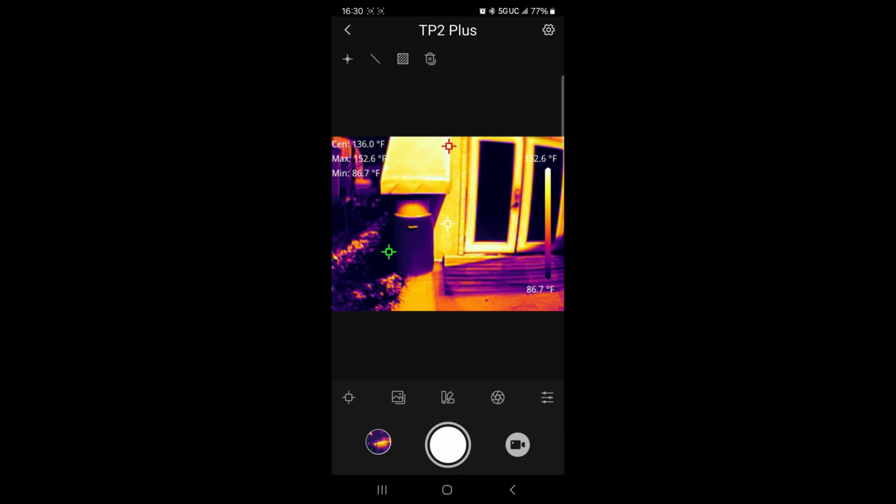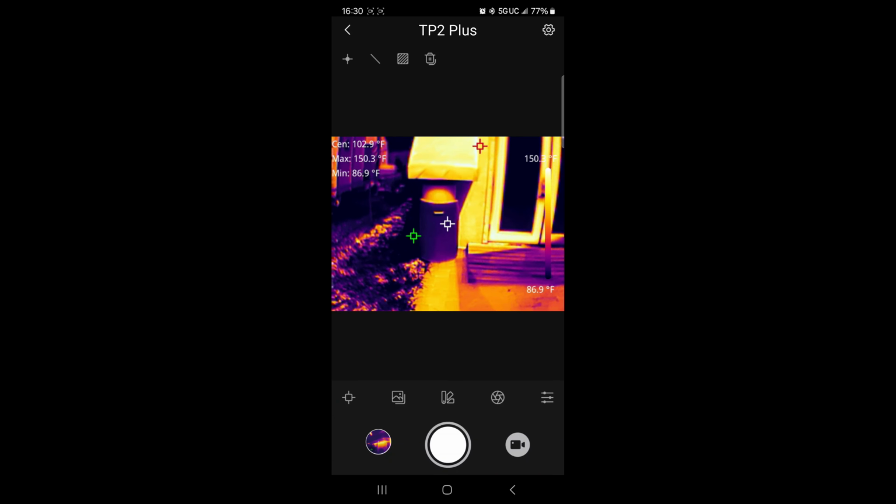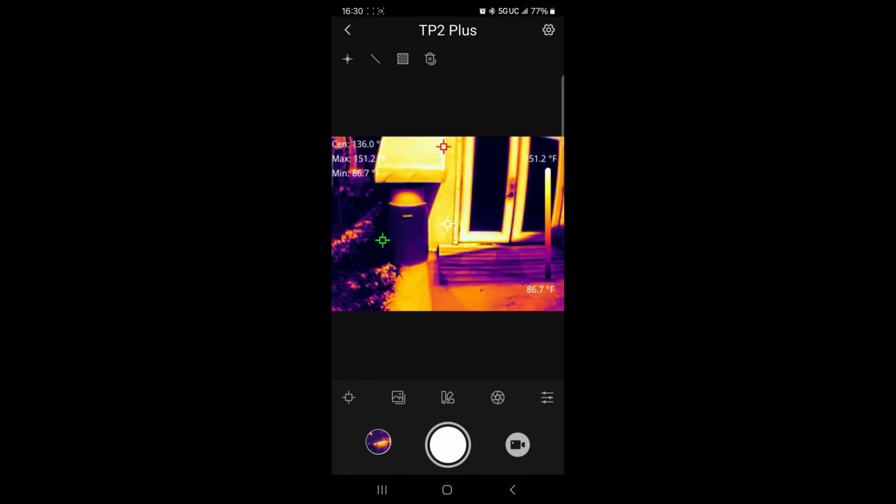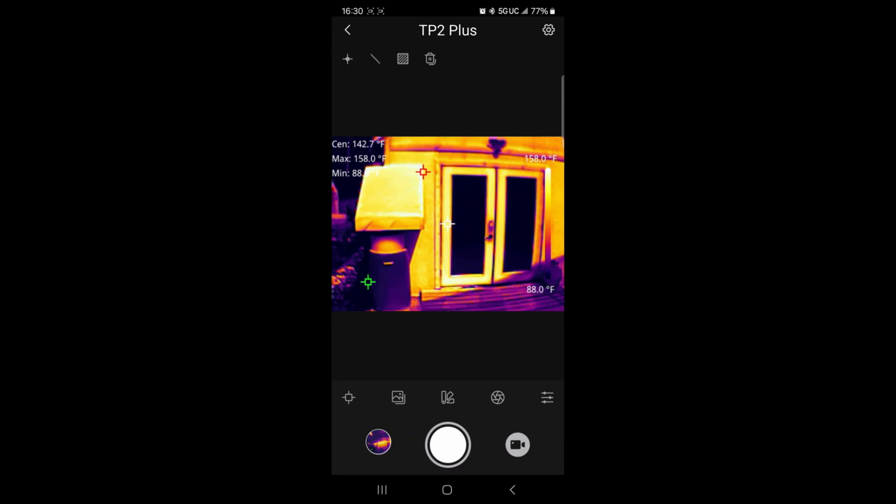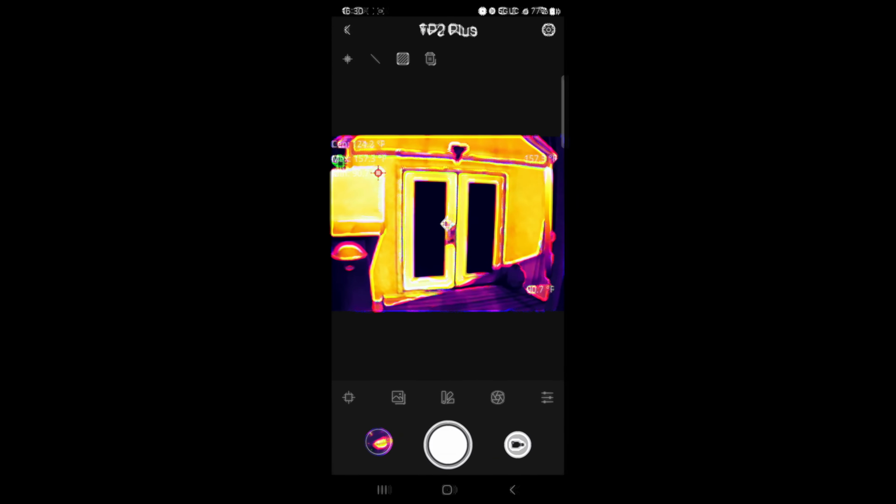But as you see the white barrel right there, let's see, center is 102. So we're talking 50 degrees difference in the temperature of that white barrel. When I just move over to the wall right there, it goes to 136 degrees. So we're talking 35 degrees hotter. So maybe I need to rethink and get another color to paint my shop with.